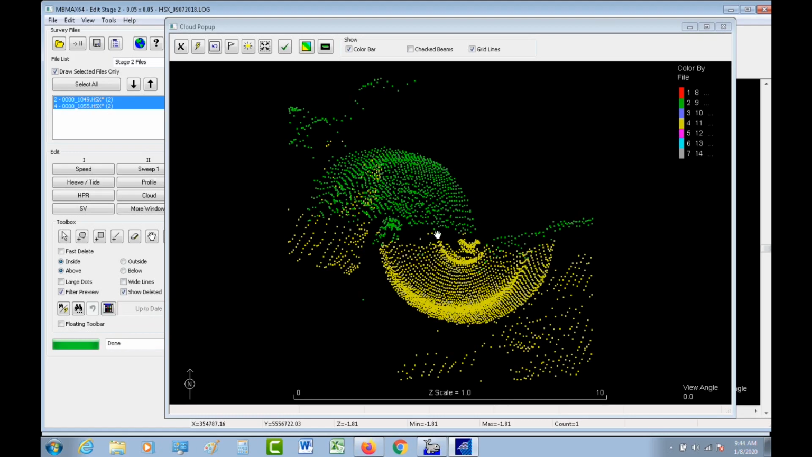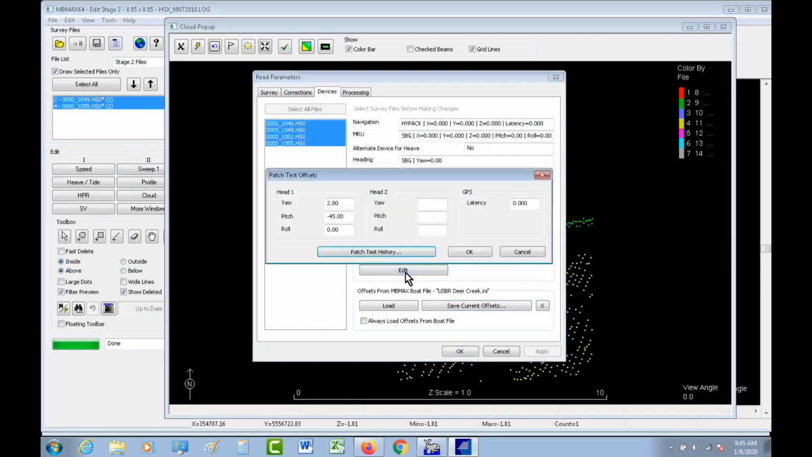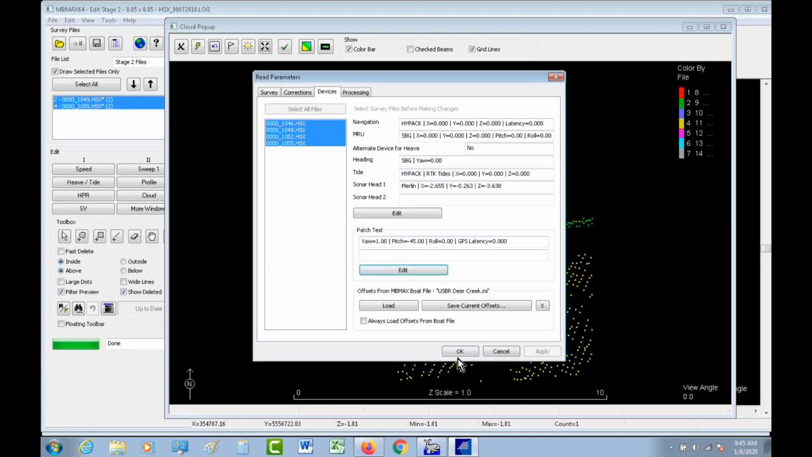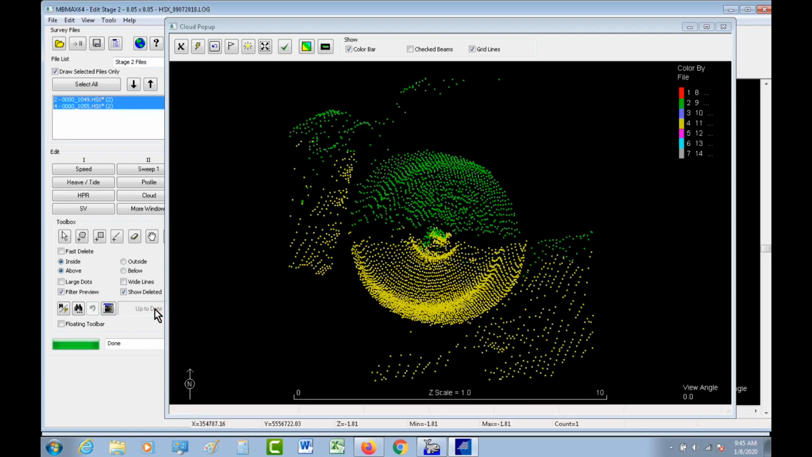I went too far. So it's on the positive side, it looks like, because before the yellow was this side and the green, so let me cut that 1 degree in half. Let me cut this down to 1 degree. Okay, update. Okay, 1 degree gets me pretty close on the yaw.